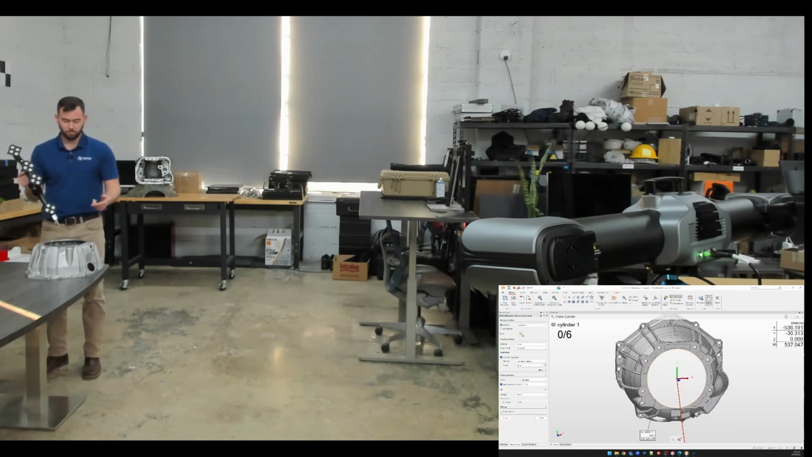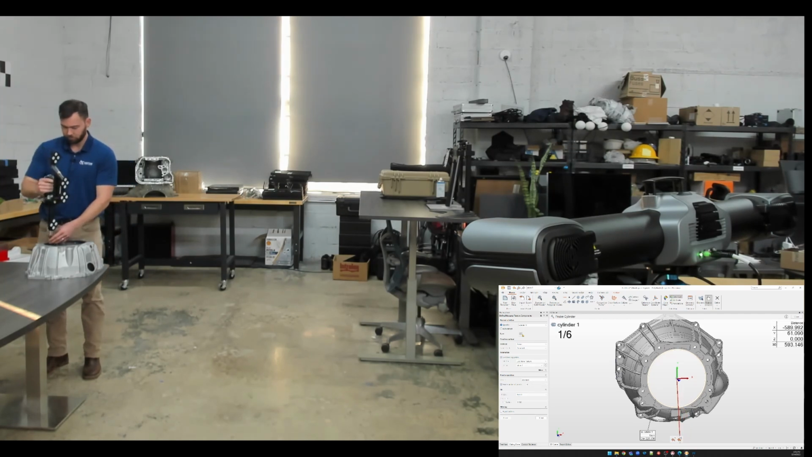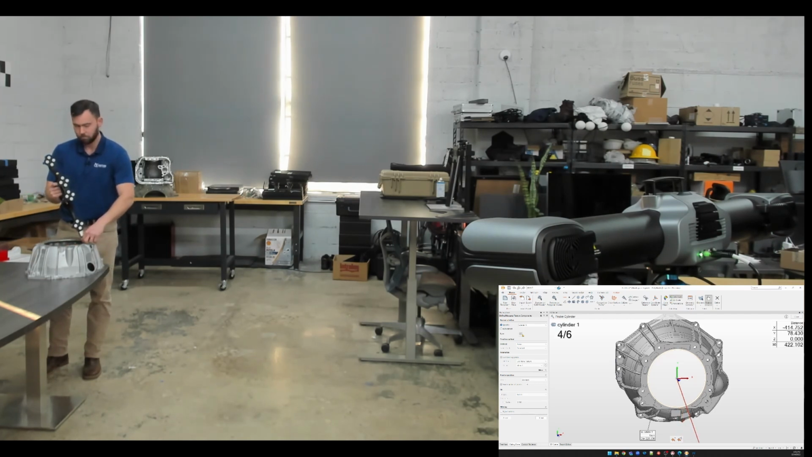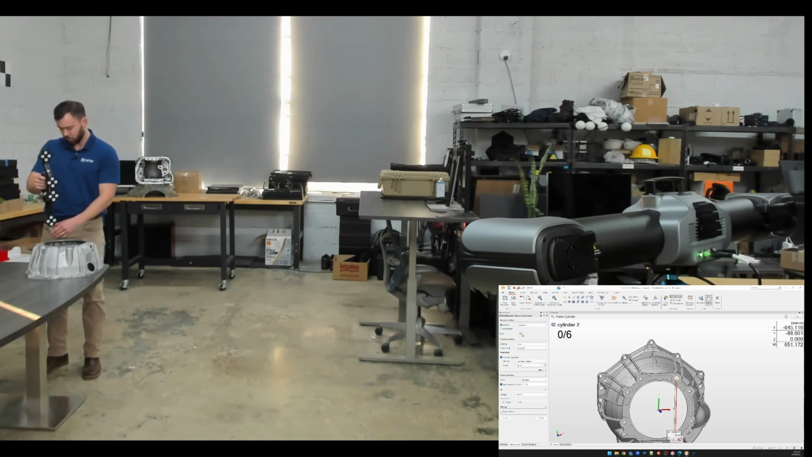Now I know it's asking for this inside cylinder, so I'll go ahead and measure that one. Cool, and then another one in here. I know it's asking for another cylinder back here for alignment.